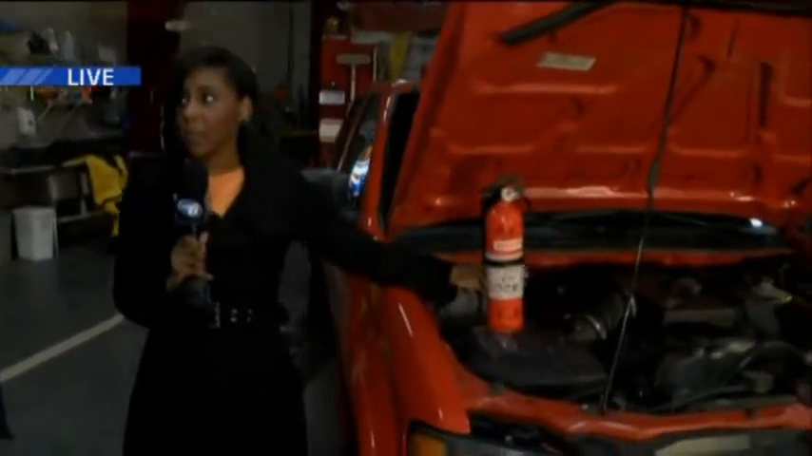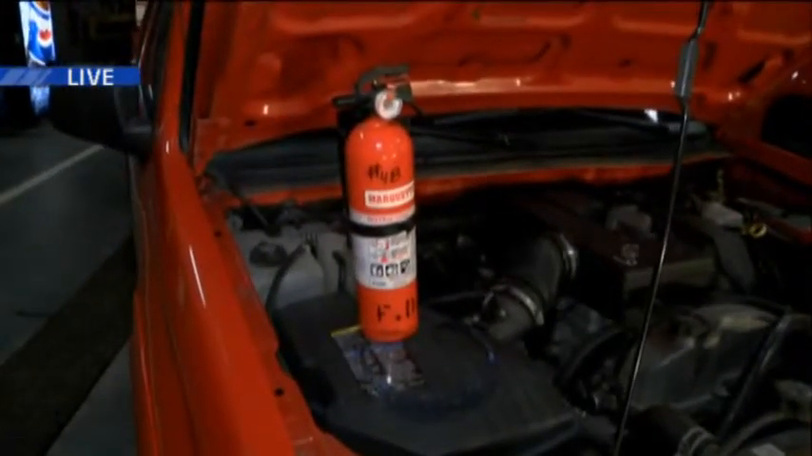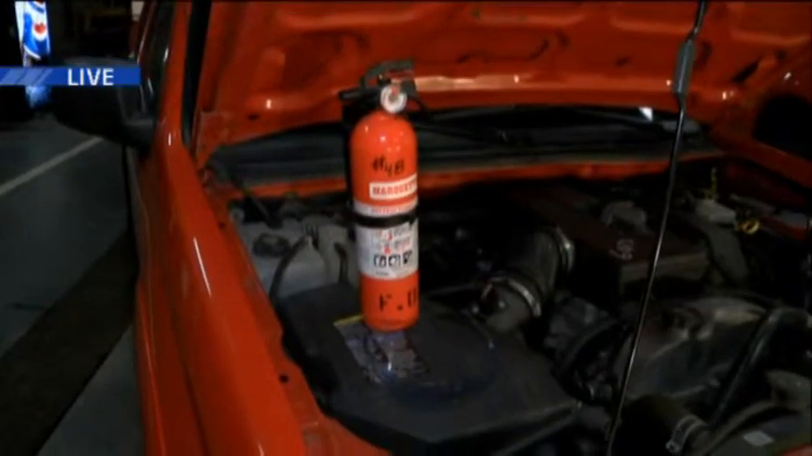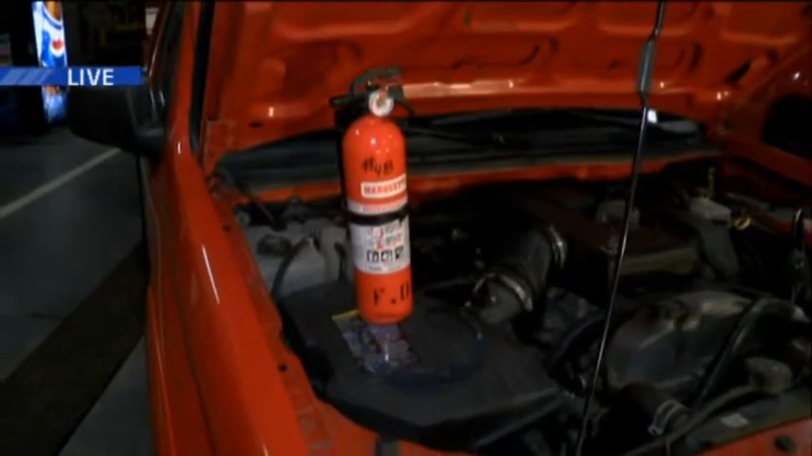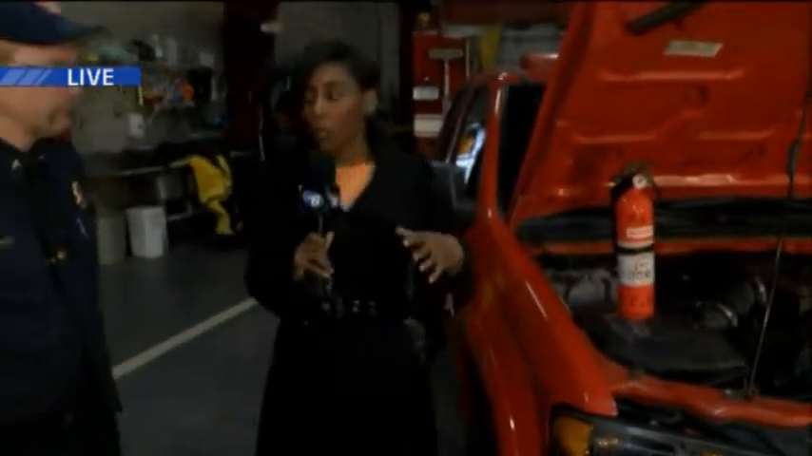That really was surprising to me, just to hear that you had to have a fire extinguisher. Is this the proper size that you want to have in your vehicle? Usually the bigger the better, but that would be a good size to start with, anywhere from a 5-pounder to a 10-pound extinguisher. Okay. So now you're going to walk us through the steps of how to properly jumpstart another vehicle or your own.